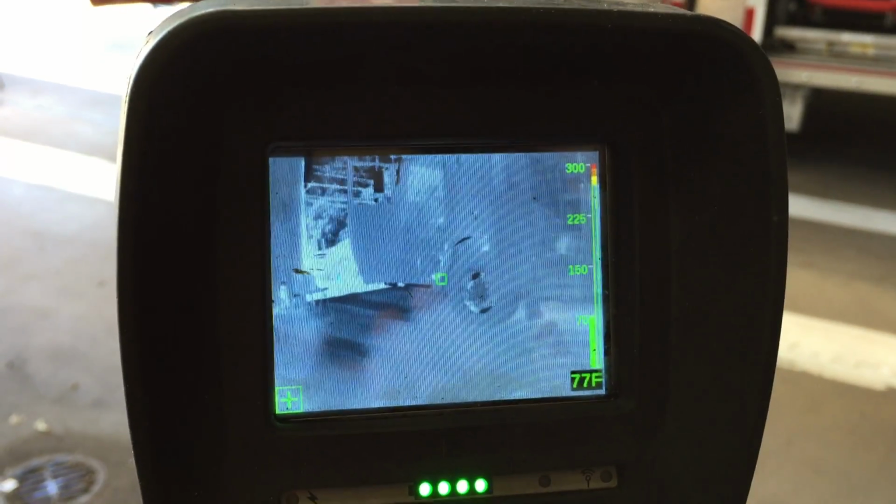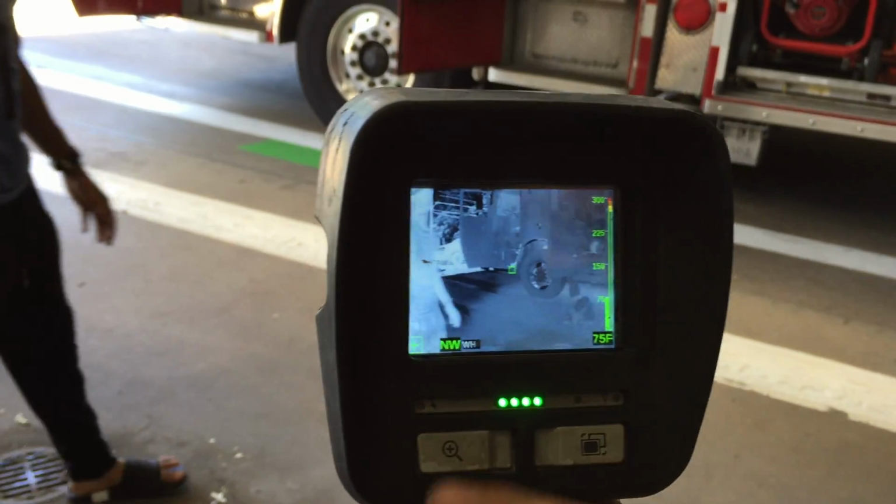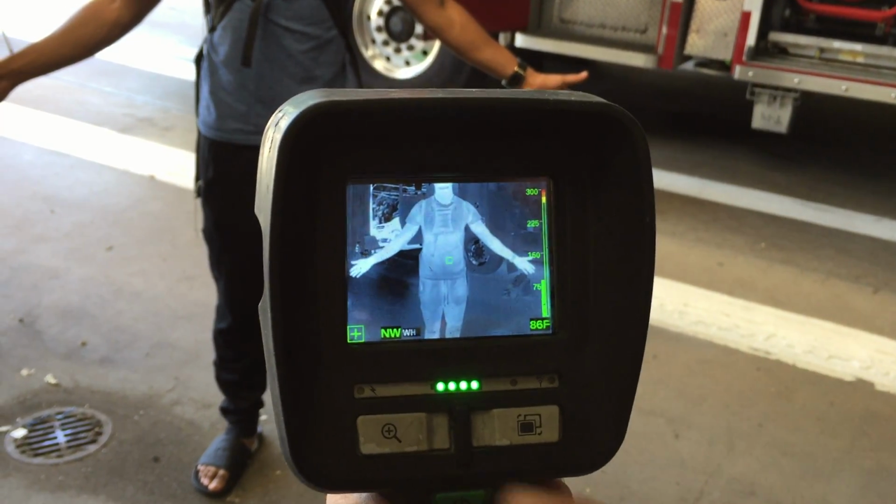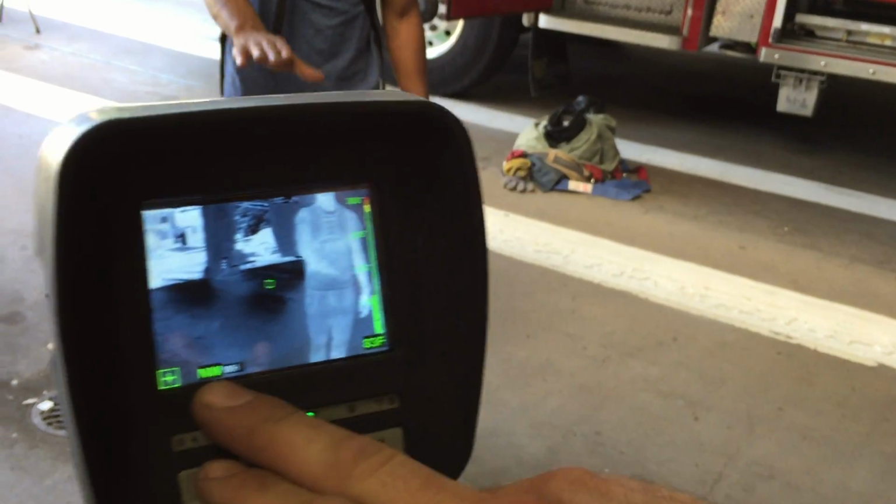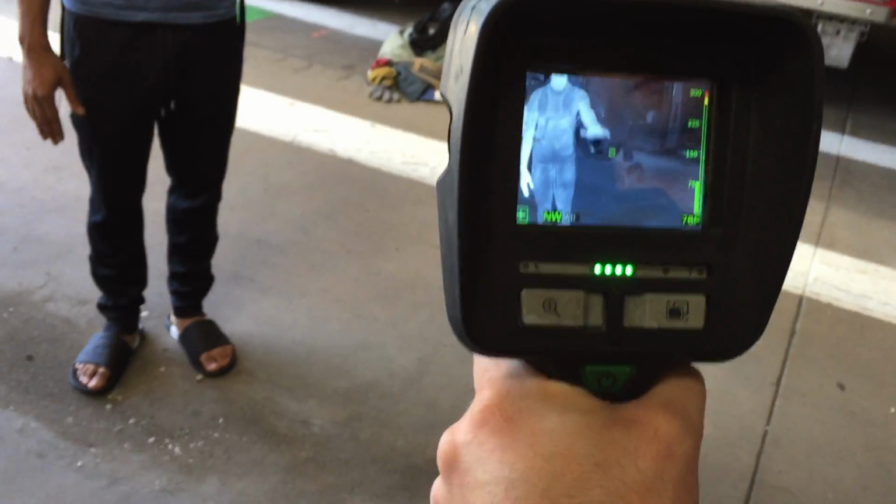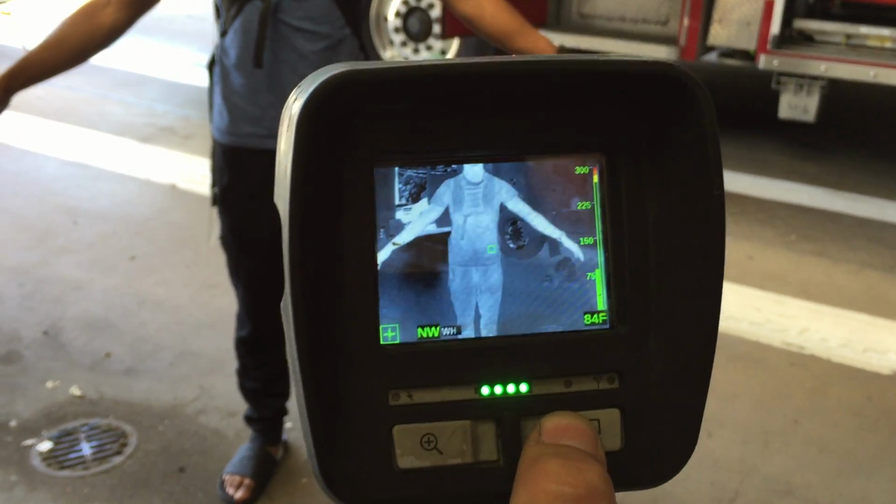Unfortunately, you need to press one of the buttons and hold it to activate it. And the indicator that it's active is the little plus sign down in the corner. Once all the plus features are activated, you actually have a little compass down in the corner here, and that can kind of give you an idea which direction you're facing. And is that relative to what a regular compass would be? Correct. Okay.